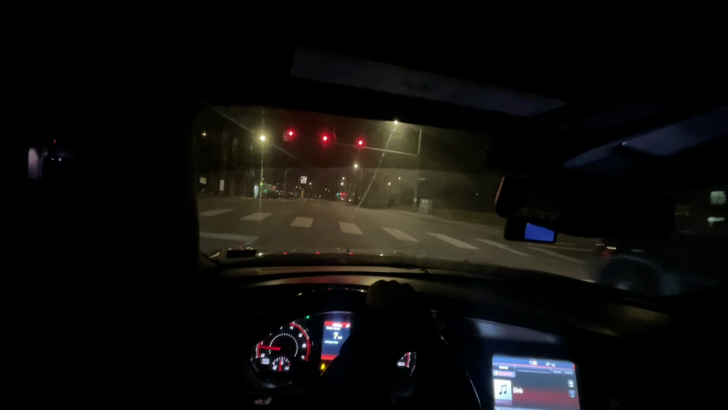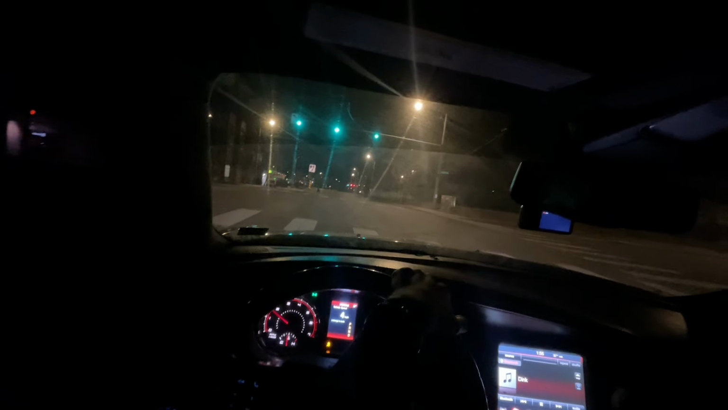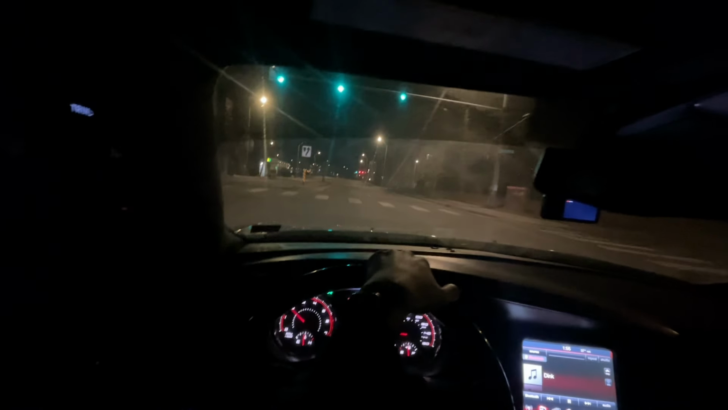I really wish y'all could see these headlights, bro. But my lights are so damn dirty. Yeah, you can definitely tell that it slowed it down a little bit. Well, I ain't gonna say slowed it down, but it made it not as hard, bro.